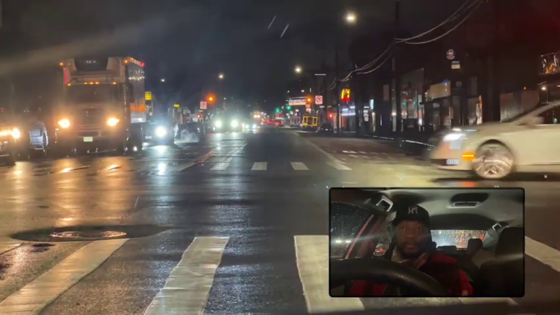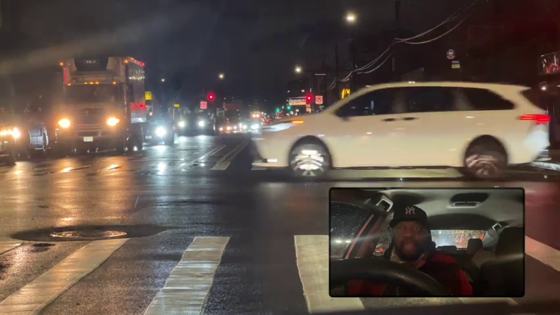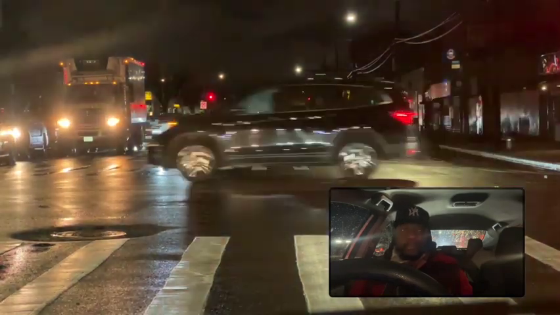So, I'm saying, we wanted to understand those things, because when you're driving in traffic, you have to pay good attention to what you do.